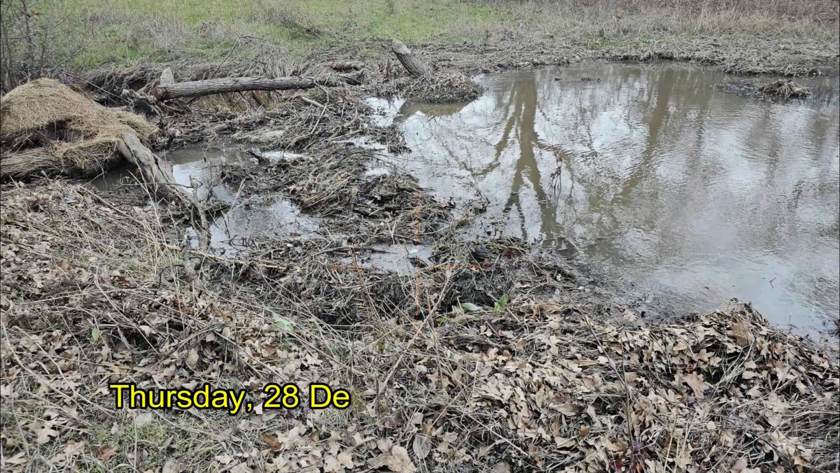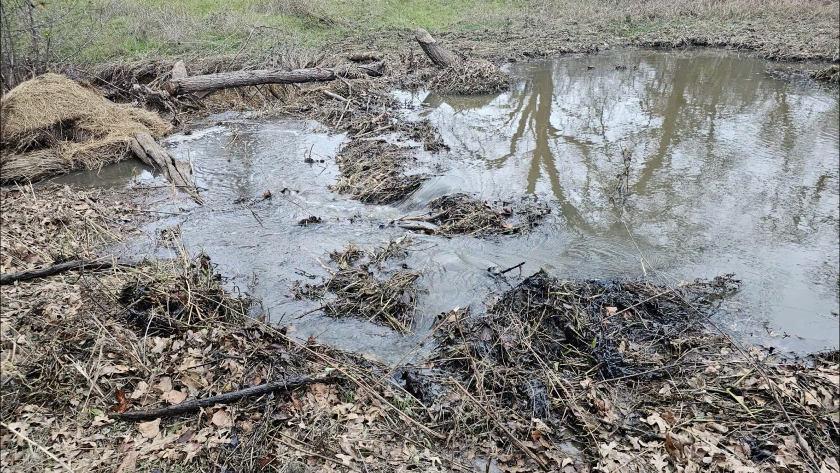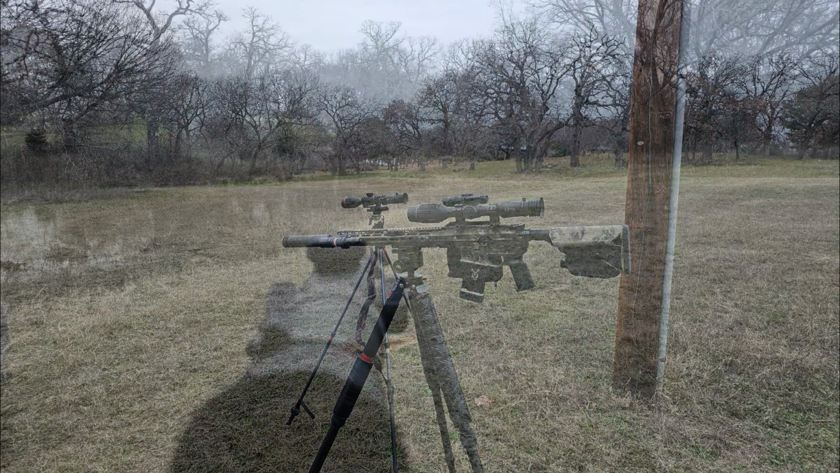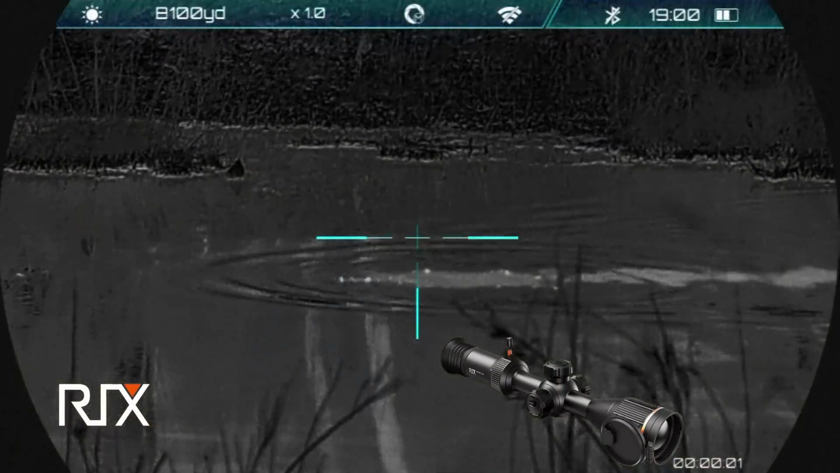Well, a pond this big probably wasn't done by one beaver, and I figured there would be others out here and checked, and sure enough, they'd fixed the dam, so I broke it open again in hopes of getting their attention. I'm set up with the Tourer T20, and I have the Rix Leap set up on a tripod. I'm going to try to get double video, and this is the view from the Rix Leap, looking at the creek.